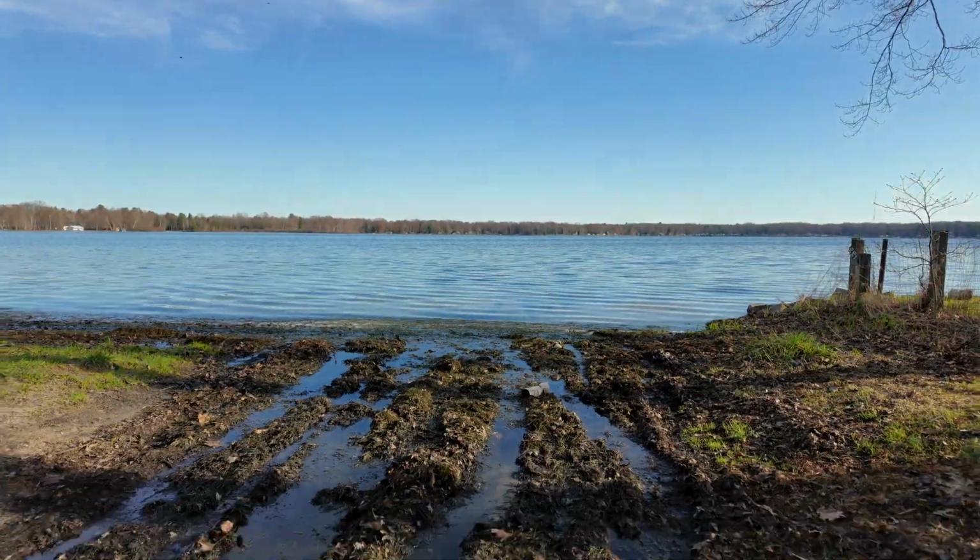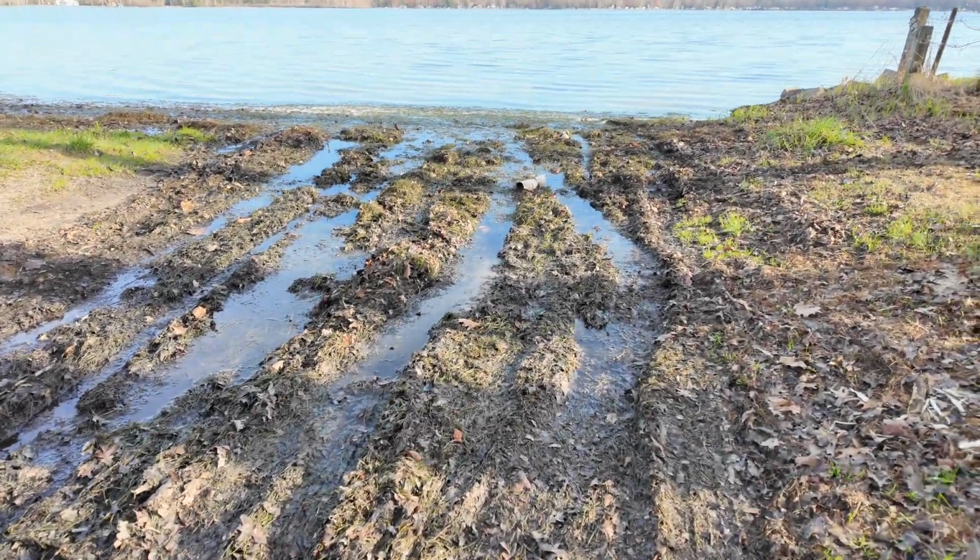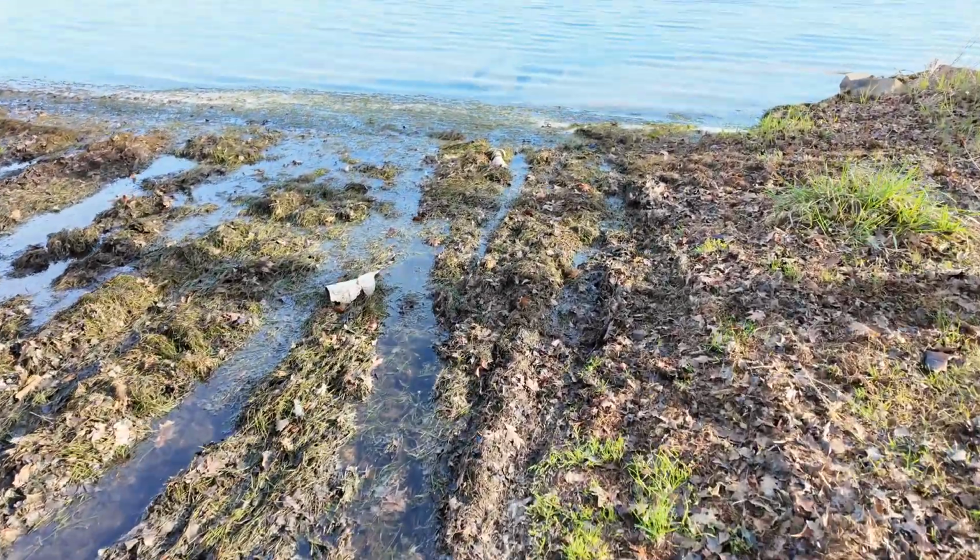Today we are fishing the honey hole. And guess what? The water's been down here for like the last 3-4 years. Well, today I show up and the water's up. Look at that sloppy mess.